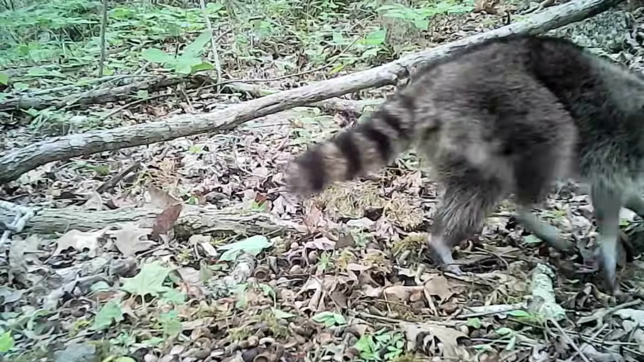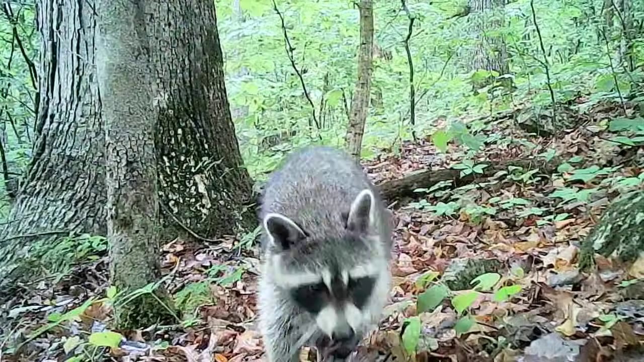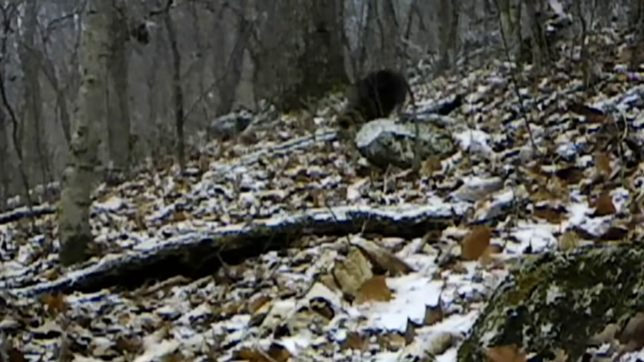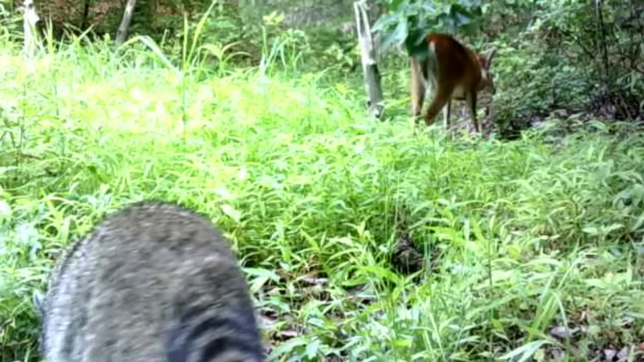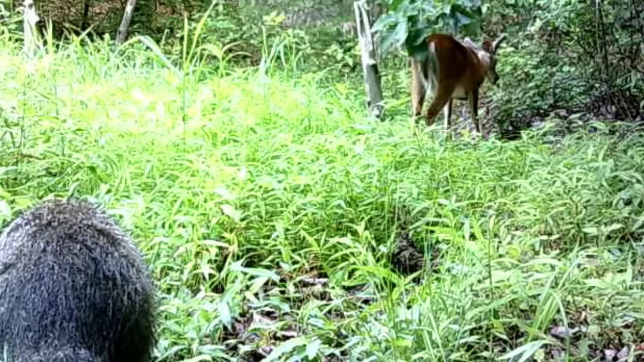They do come out during the day too, especially in the spring when they got young and stuff. And here's one back in the winter, out in the day, cold. I don't know what he was doing out then. And down at the pond, they share with the other animals too. There's a little old young buck over there.